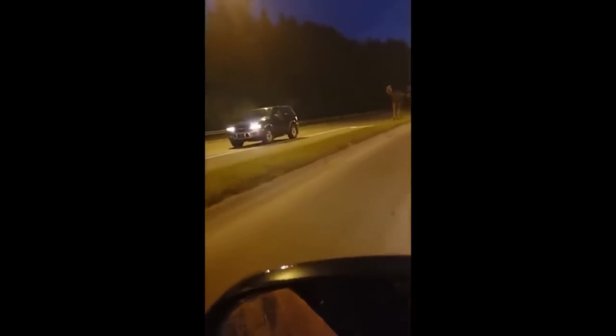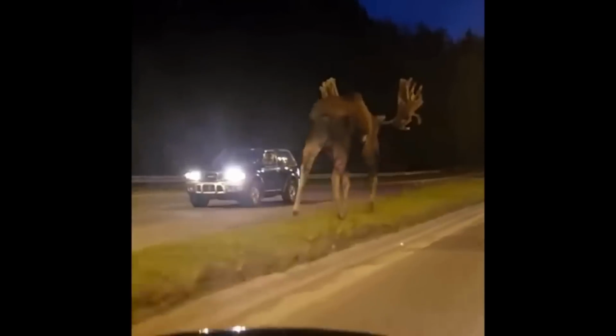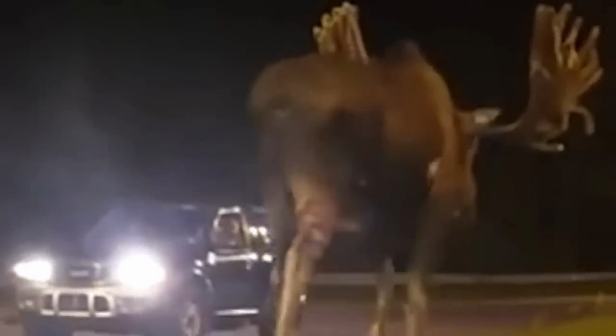These people were traveling on an almost empty road at night when they see something amazing walking around. A gigantic moose just strolling on the grass between the two lanes. Hey there, bud. No, I'm not going to touch it. Hey there, bud. Just look at how enormous this animal is.